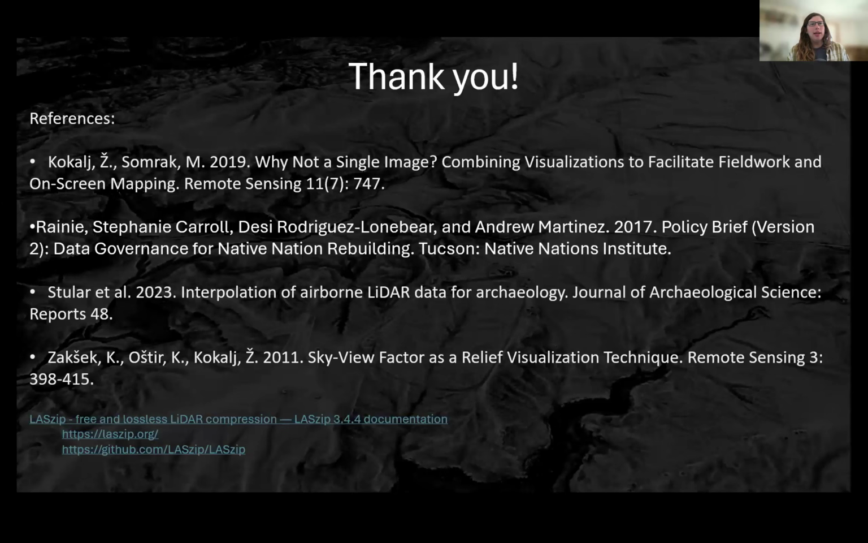But where LiDAR shines is that with ground penetrating radar, if you're going to do that on an area where there's a bunch of sagebrush, you have to get rid of the sage before you can scan the ground. With LiDAR, in the actual data collection process, you can filter out that sagebrush. So you're not seeing below the ground, but you can see a lot that's on the ground.